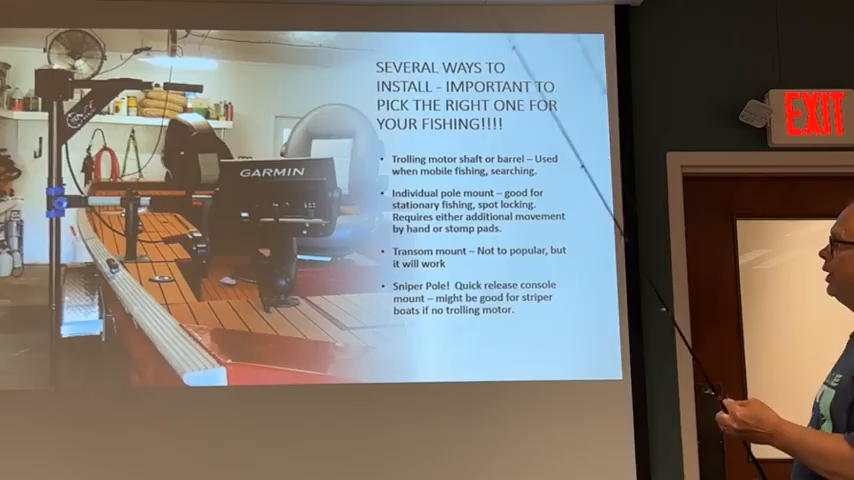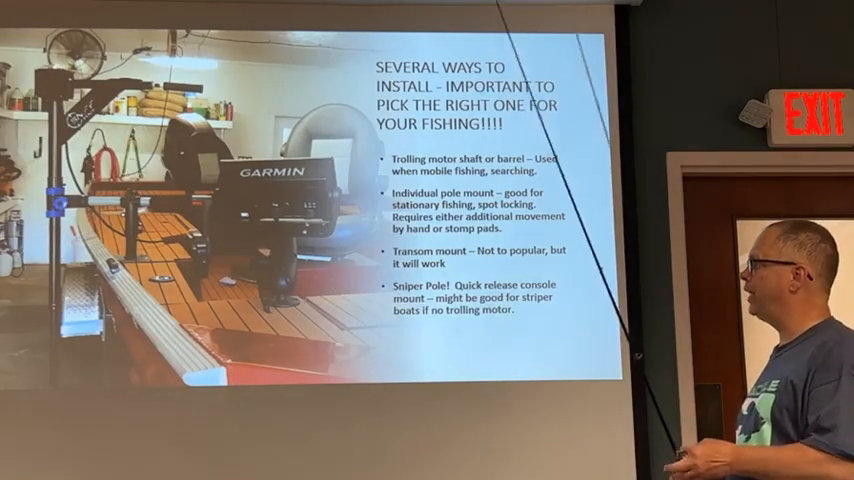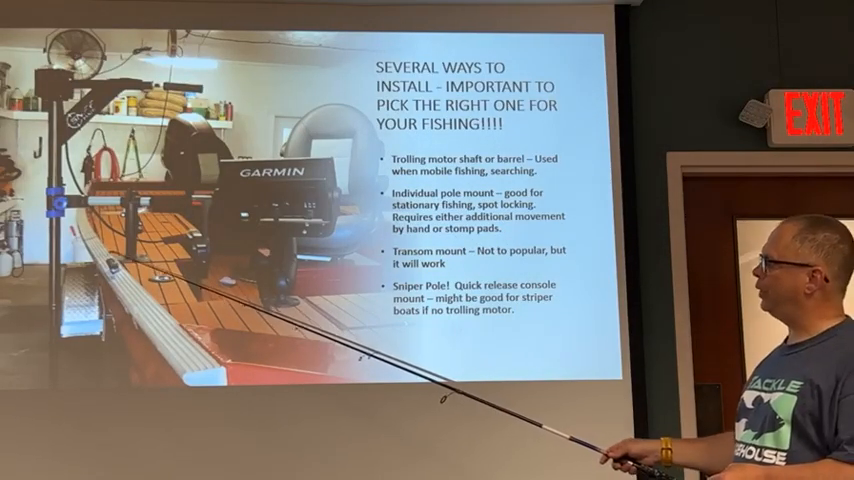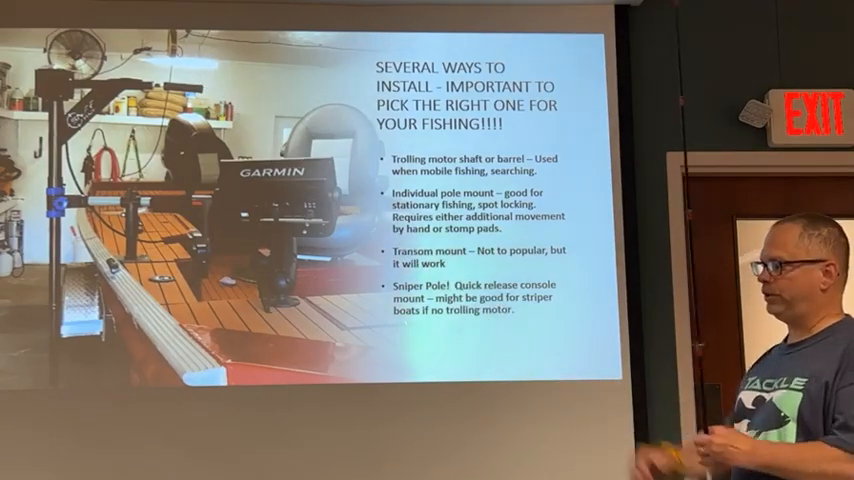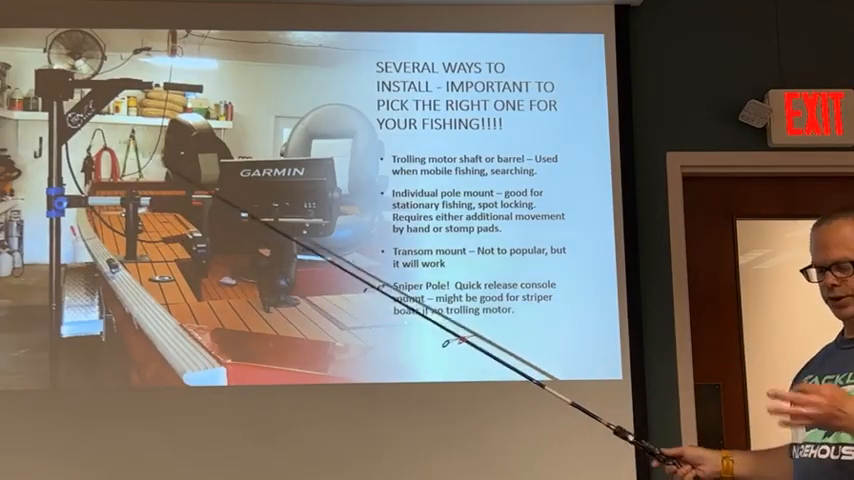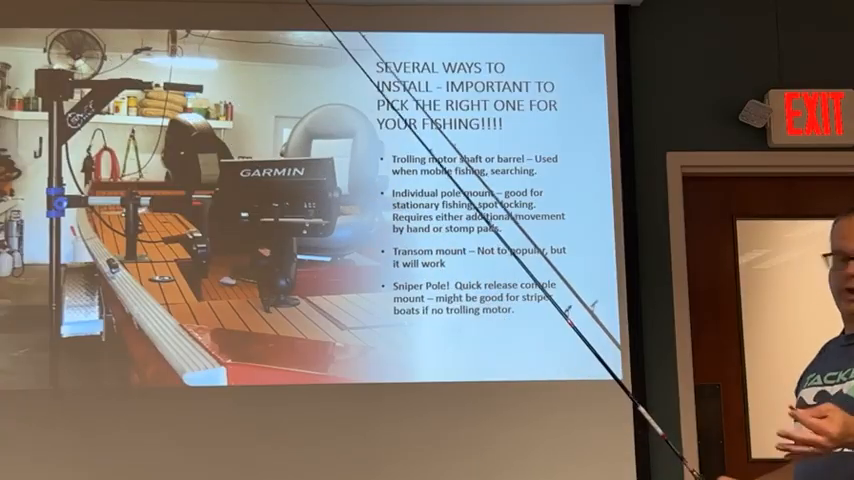What I found last year, looking at iCast, was a company called Sniper, and they came out with this pole, and you can put it on the front. But what I really like is they put it right here at the console, and they have this handle up here, and that handle you simply turn and it will rotate the transducer. This is actually a great idea because unless you have your trolling motor down, you can't look at Livescope.